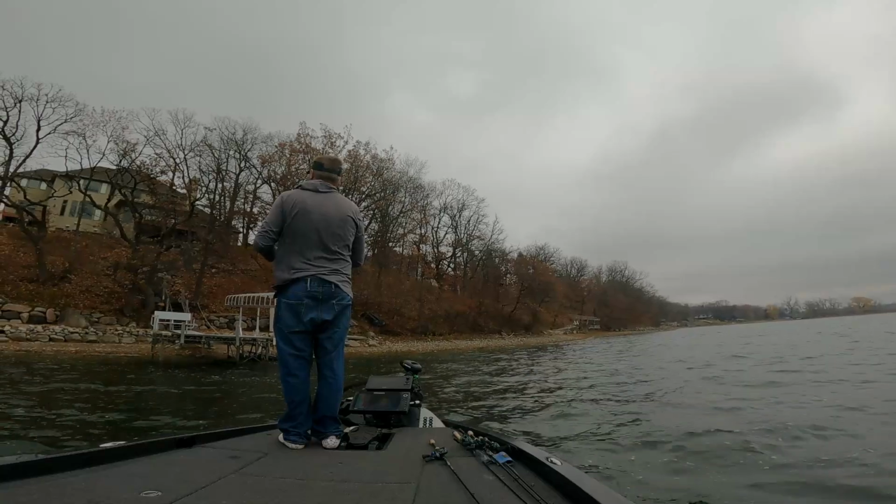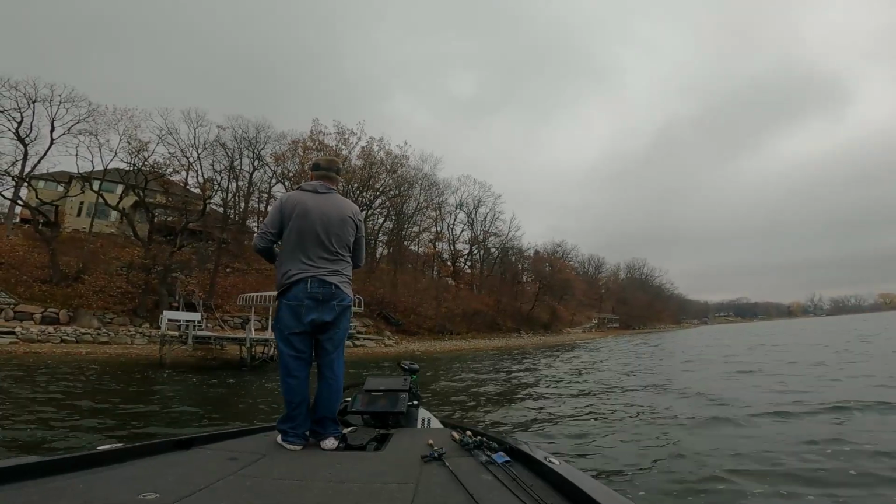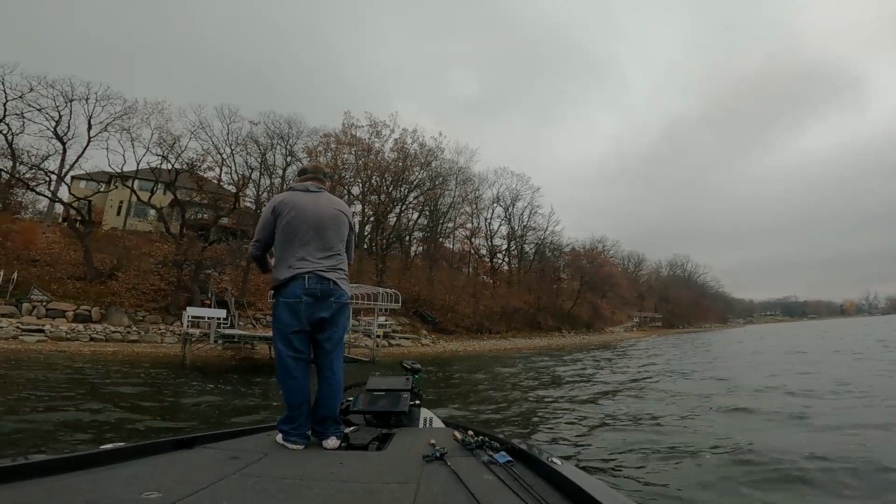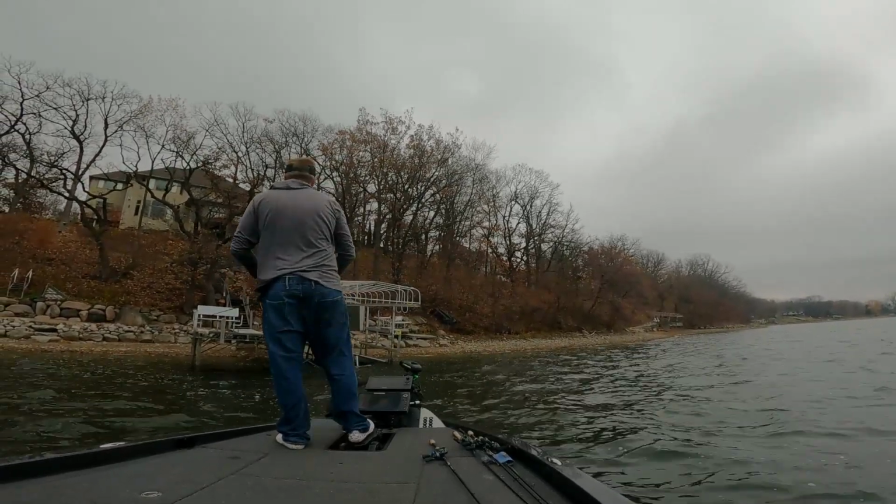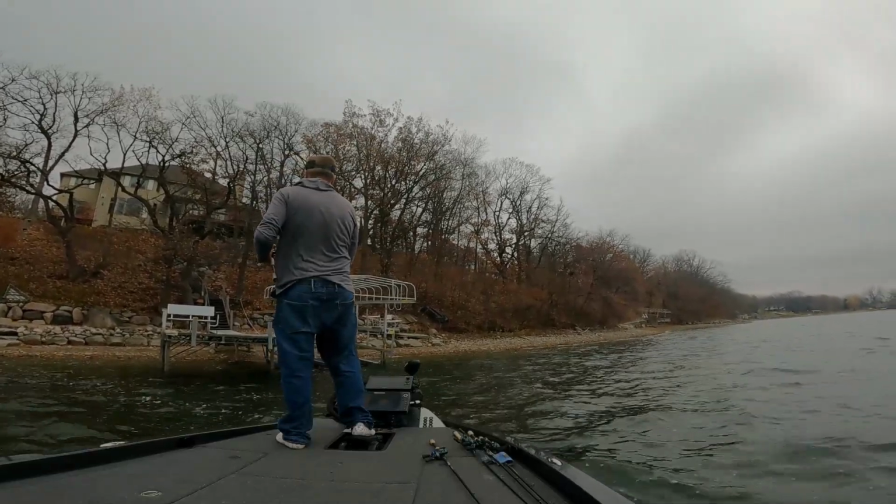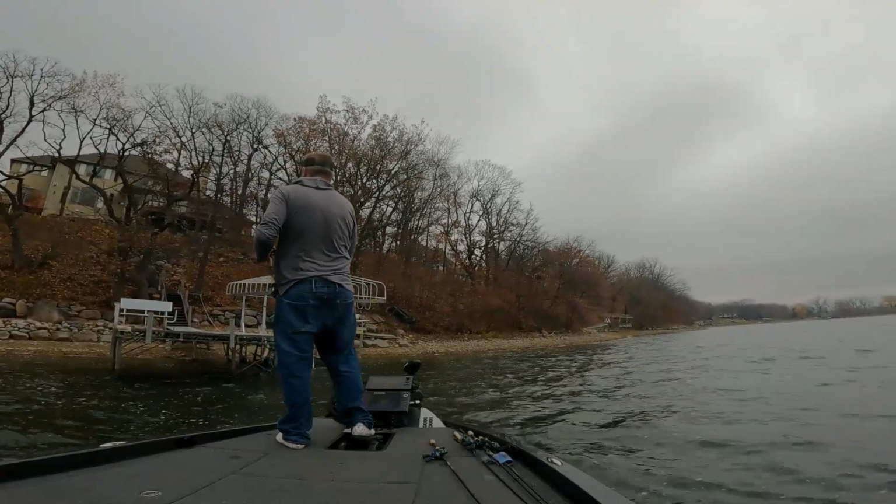So I pulled up on this dock, which was one of the last ones that actually had any water on it. And actually had some follow, my pike or a bass, followed my jig out. Never ate it, never bit it. Must have been fishing a little too fast. That was the only bite I had shallow.